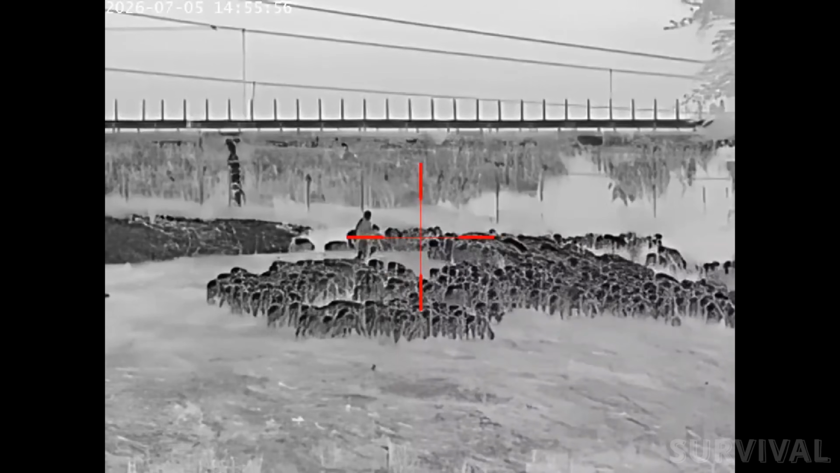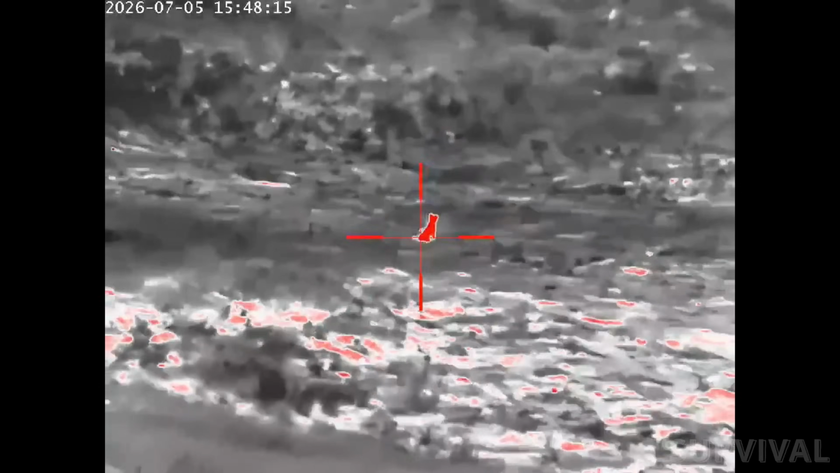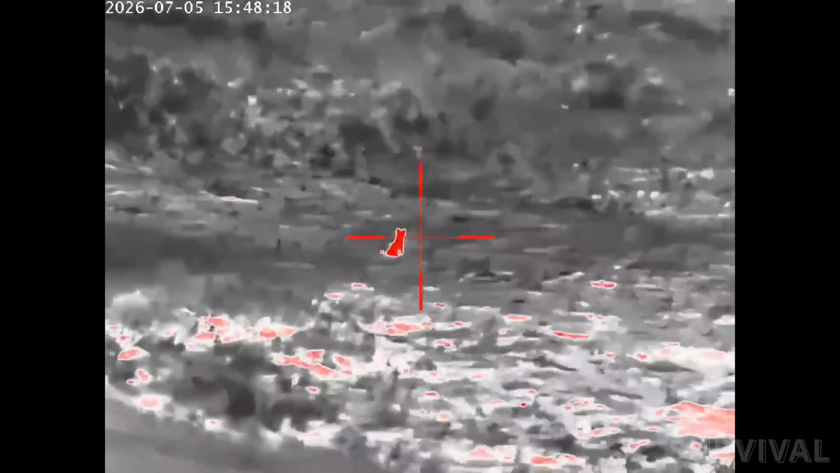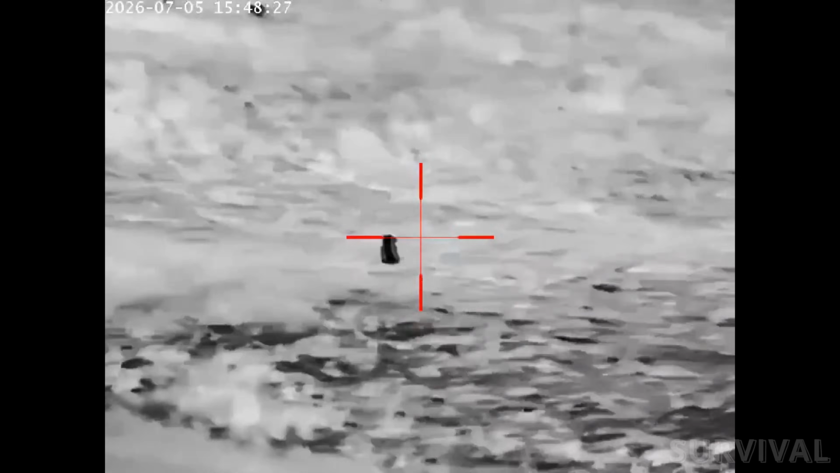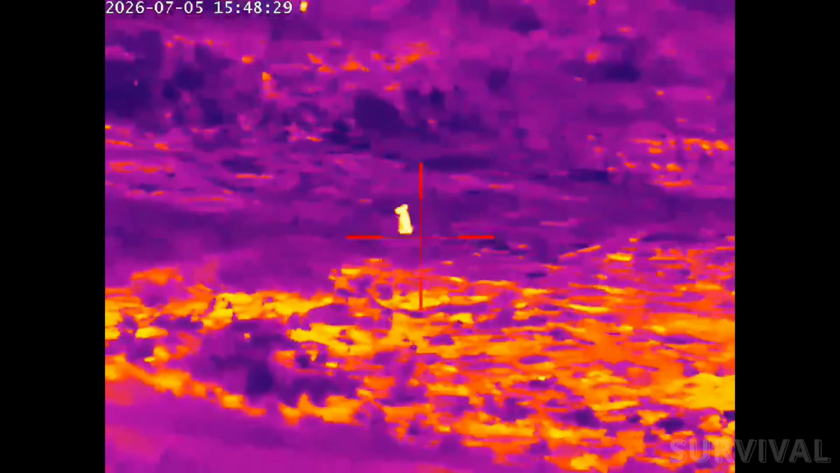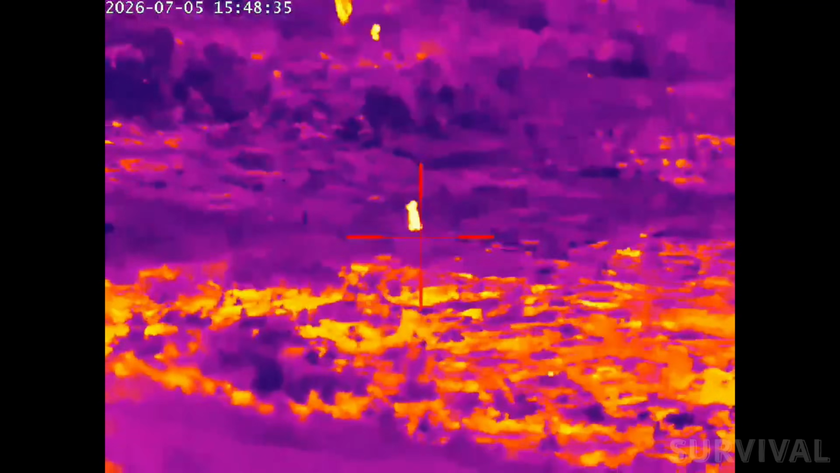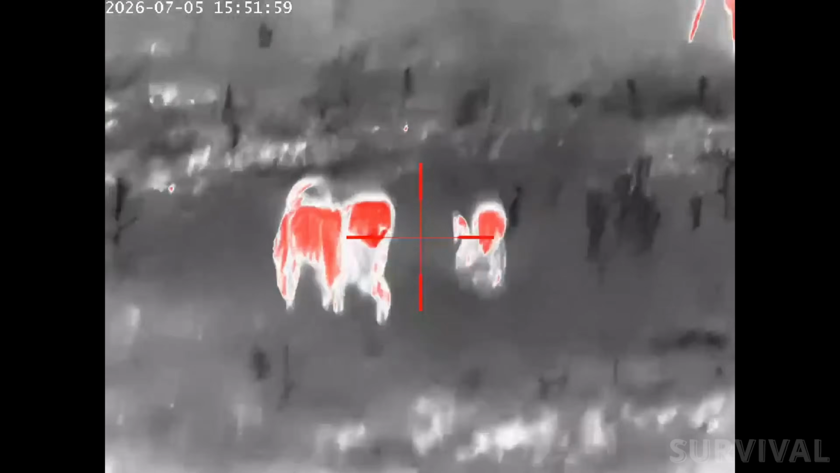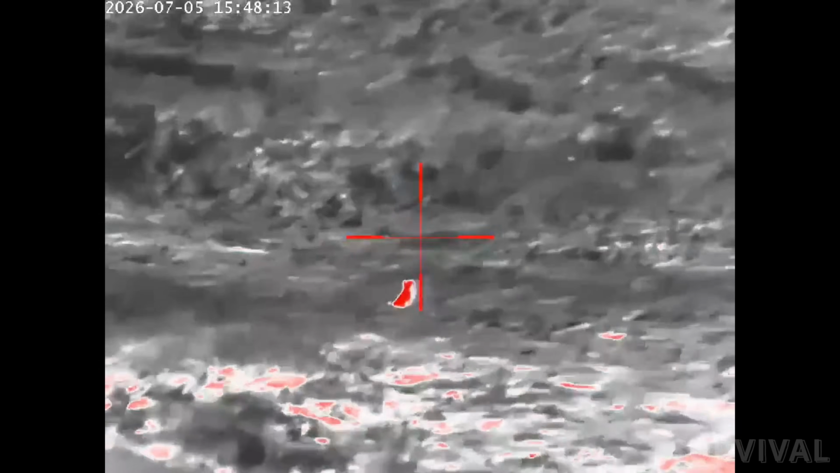Like every digital zoom system, increasing magnification reduces image detail, so the native 4 power setting generally delivers the sharpest picture. GOYOJO claims a maximum detection range of approximately 1,800 meters, or just under 2,000 yards. Now, don't confuse detection with identification. Detection simply means the thermal can see that a heat source is there. Figuring out whether it's a coyote, a deer, a hog, or a person only becomes possible once you're much closer. I found the GRL335 performs best inside a few hundred yards for positive target identification, even though larger heat signatures remain visible much farther away.